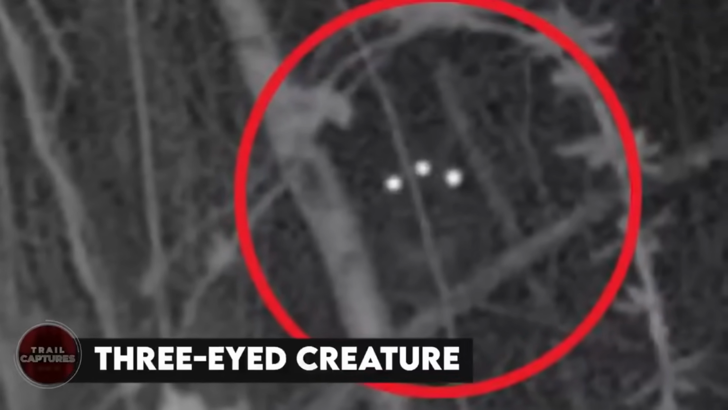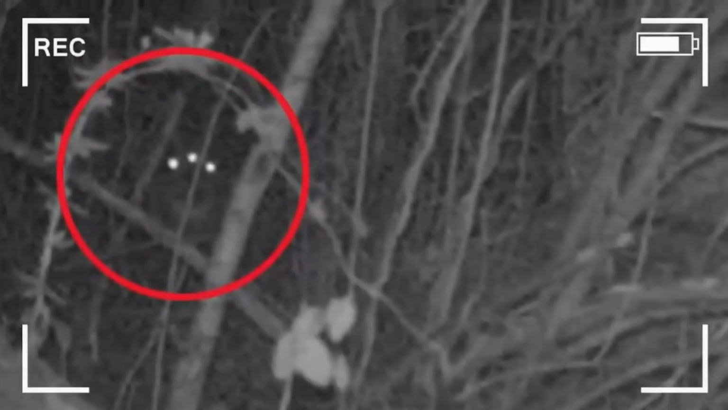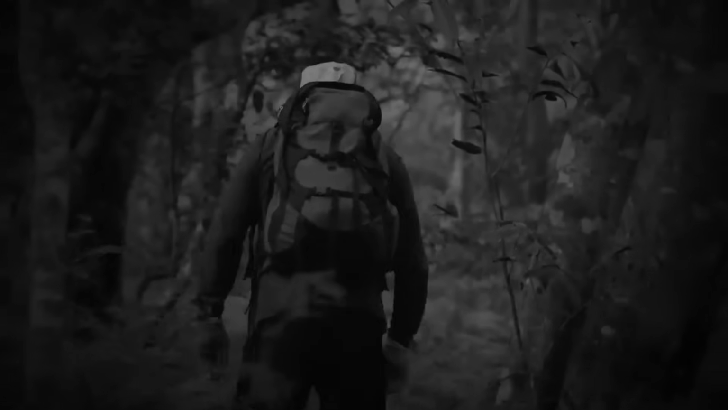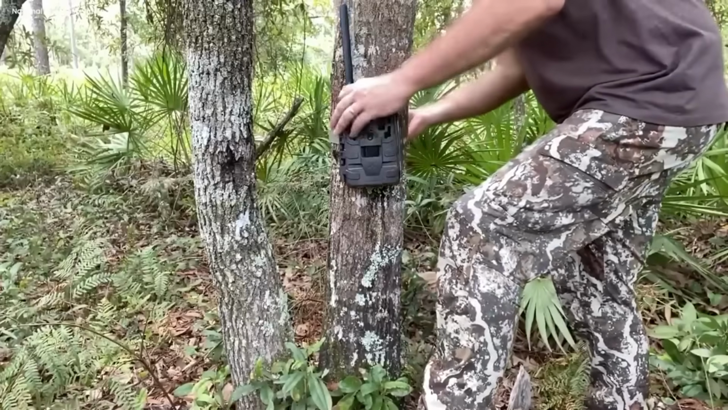Three-eyed creature. The camera caught a mysterious, uneasy clip. This video that was recorded is very cryptic and filled the air with spine-chilling fear. In this video, the 2 friends are walking in the woodland. They wanted to test their new trail camera in these woods. They faced the camera towards a spot where they thought wild animals might be left overnight. They returned to see what they'd caught on camera.